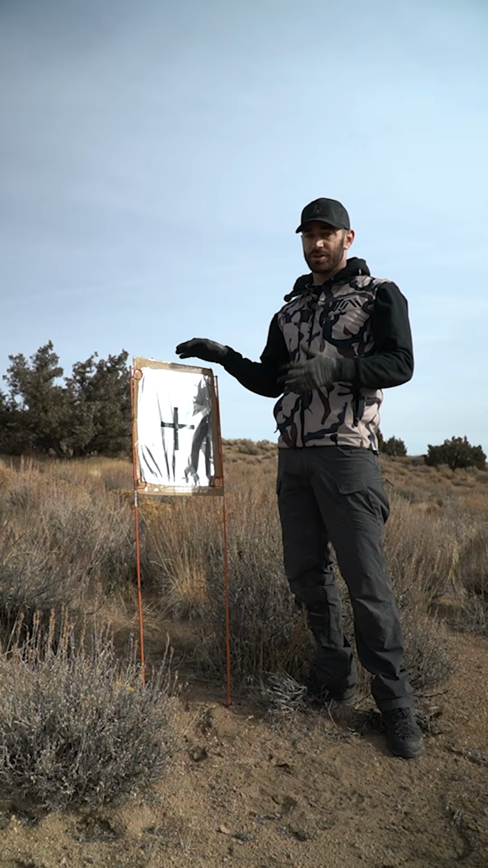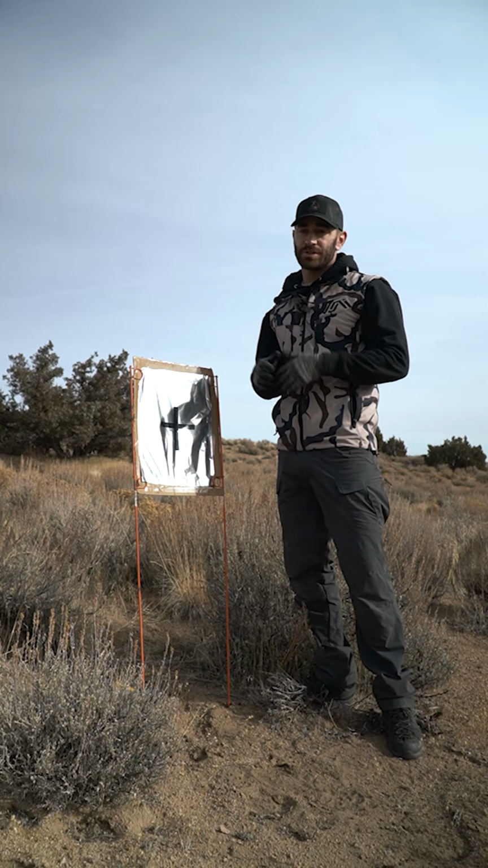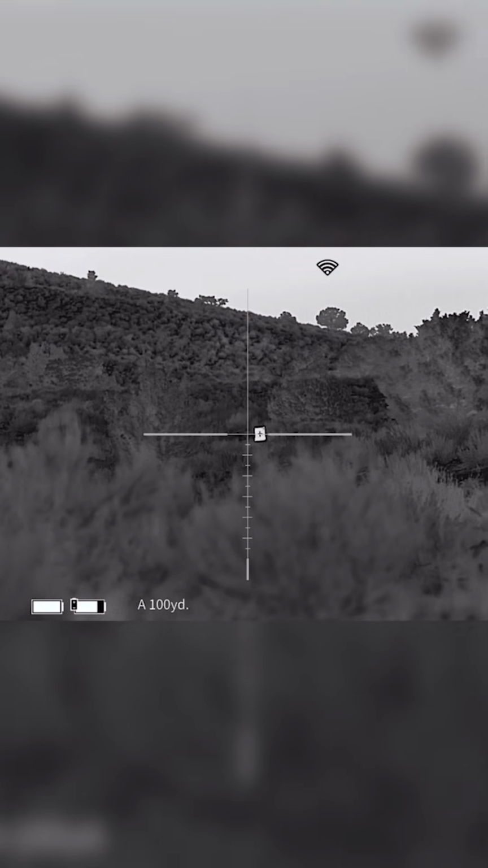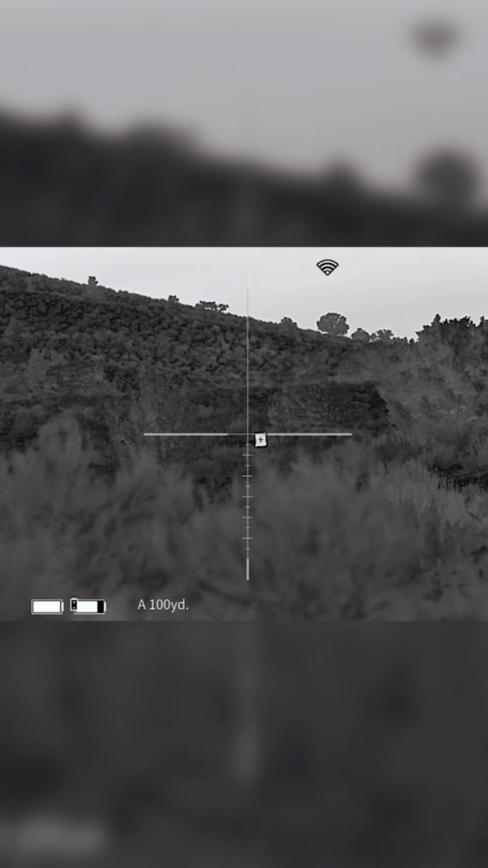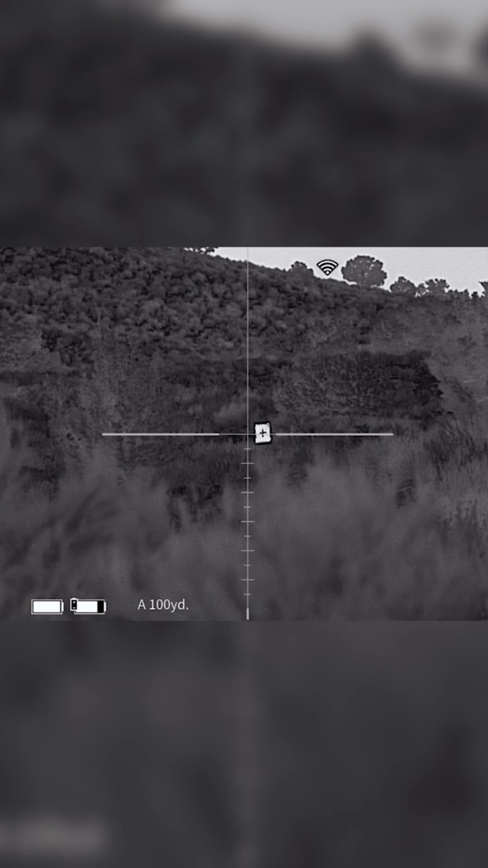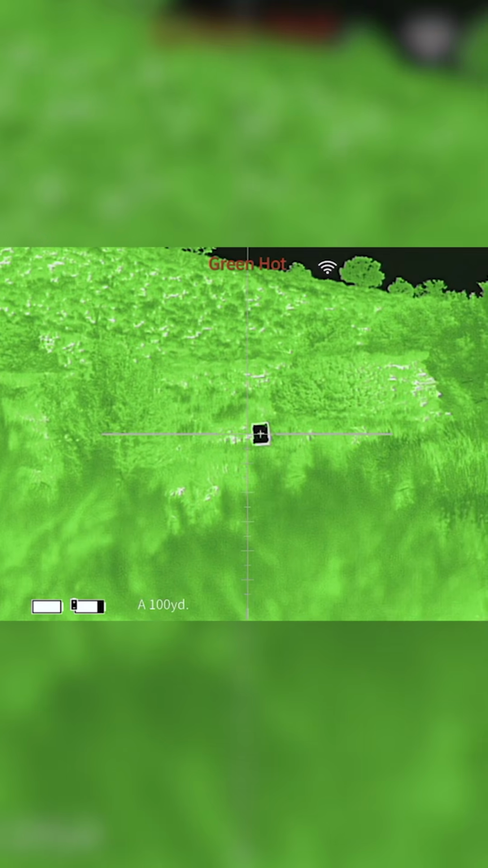I have this set up at 100 yards. That's what we'll be shooting today. So let's go see what that looks like in the thermal. So as you can see, this is the picture we get through the thermal. Depending on the temperature and the terrain you'll be using this, you may want to cycle through the different color palettes to find the best heat contrast. You can easily change the color palette with just a twist of the menu knob at the top.